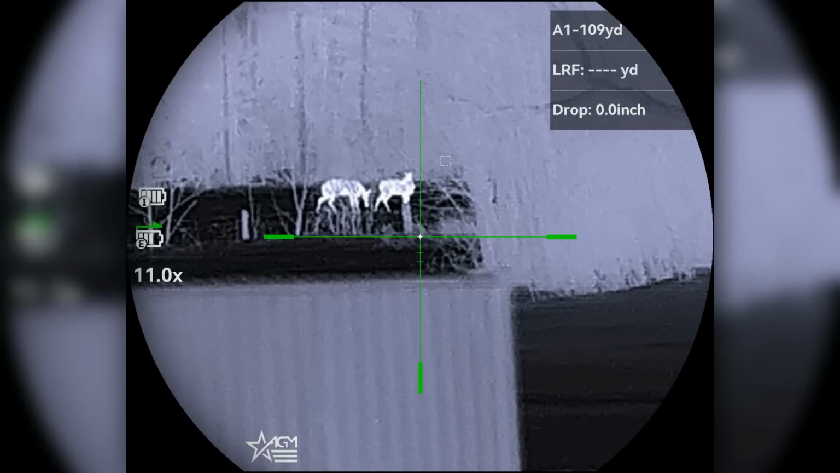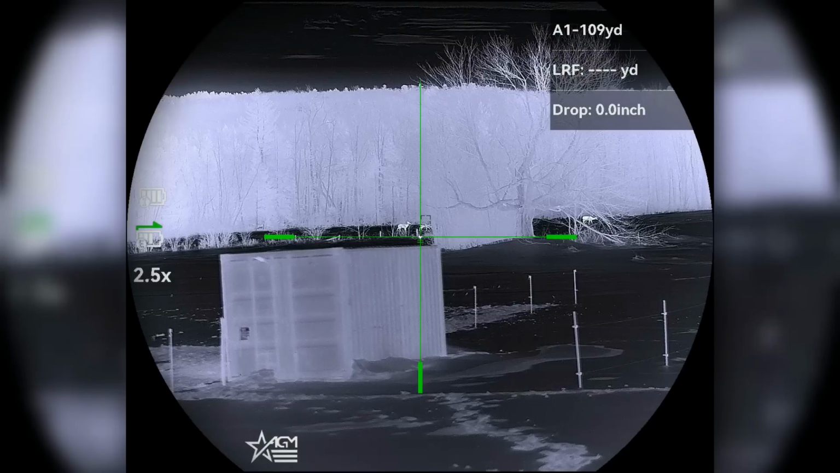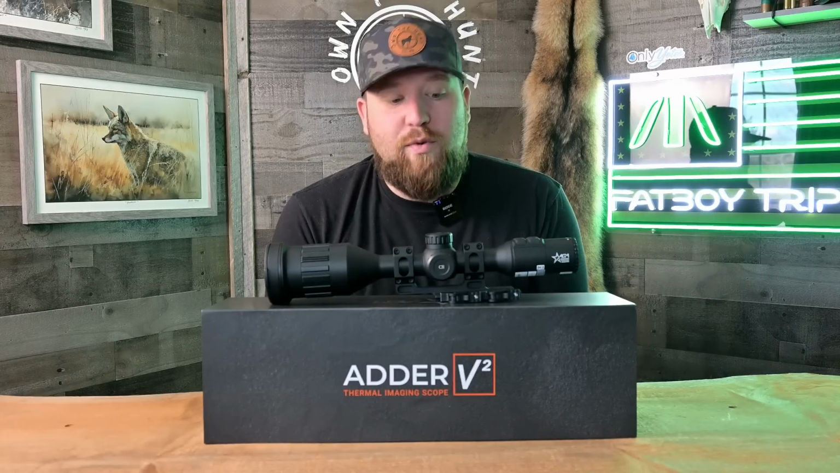This AGM scope does not do that. Instant playback, as soon as you plug this into your PC, if you want to preview all the videos before you either copy them over to your computer or delete them, you can do that. You just click on the video, watch it. Yep, this is it. Very good. I don't understand why the iRays do that, but the AGM does not, and I really appreciate that.